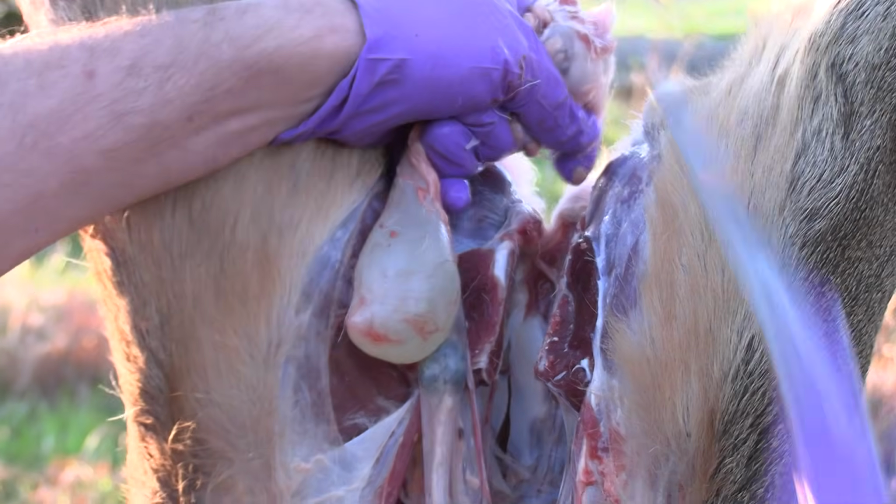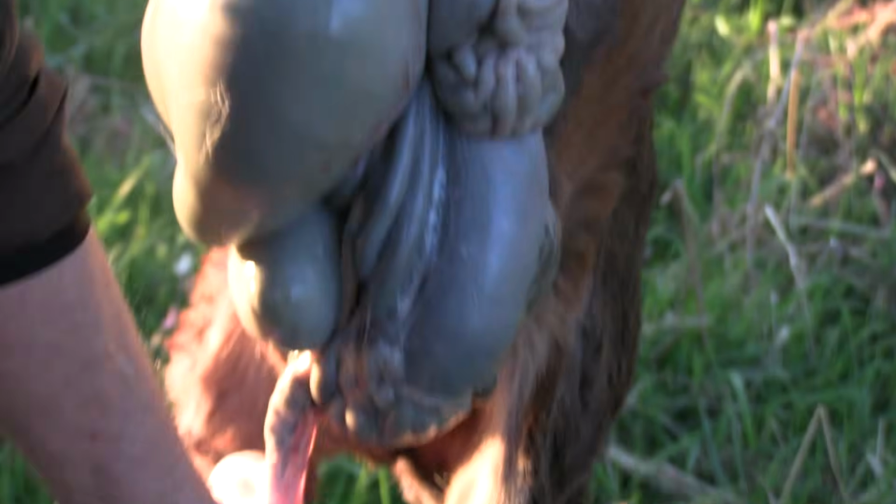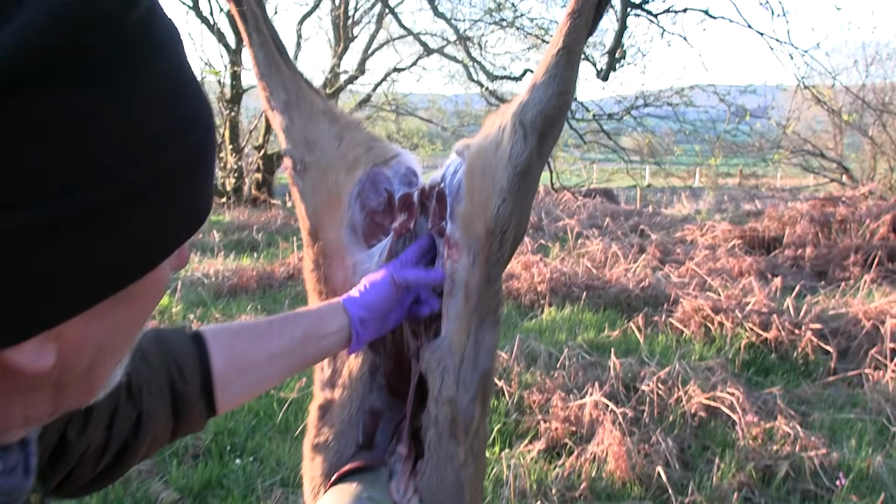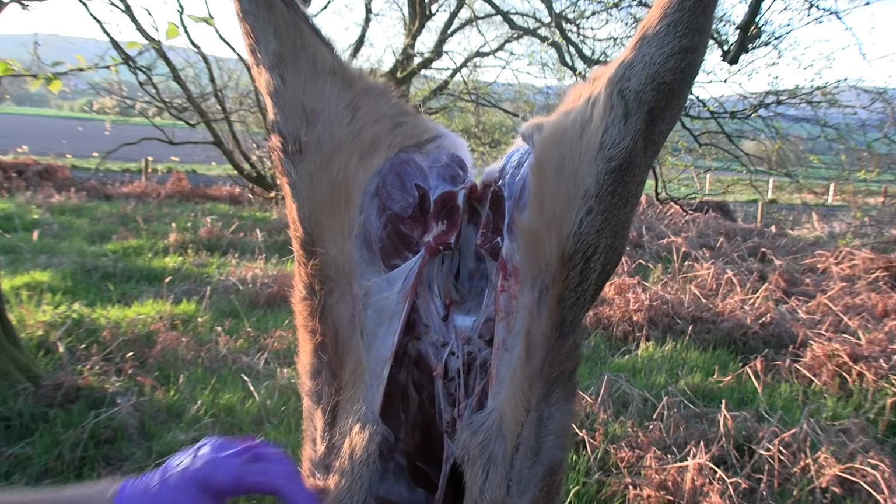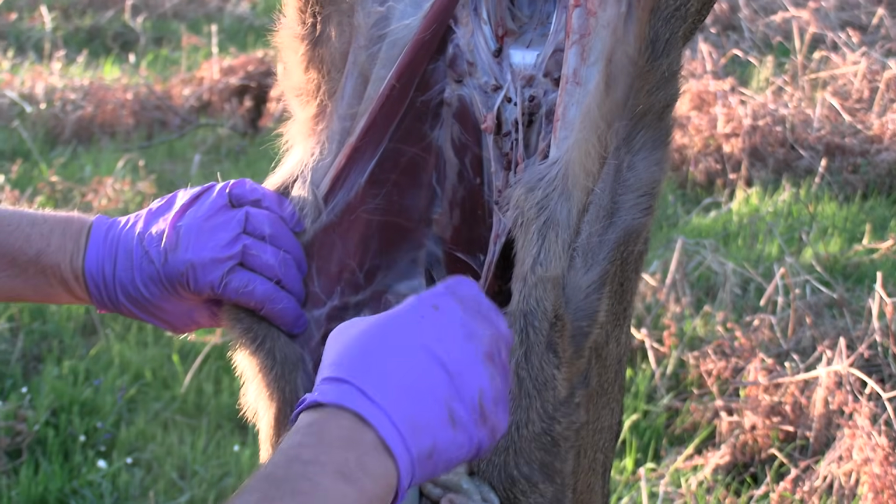I'll take that off and then I bring it out so it completely comes away from the carcass. So any contamination now is going down onto the floor. So we've got a lovely clean area now, and everything is being held on by a little bit of connective tissue here and the diaphragm skirt.